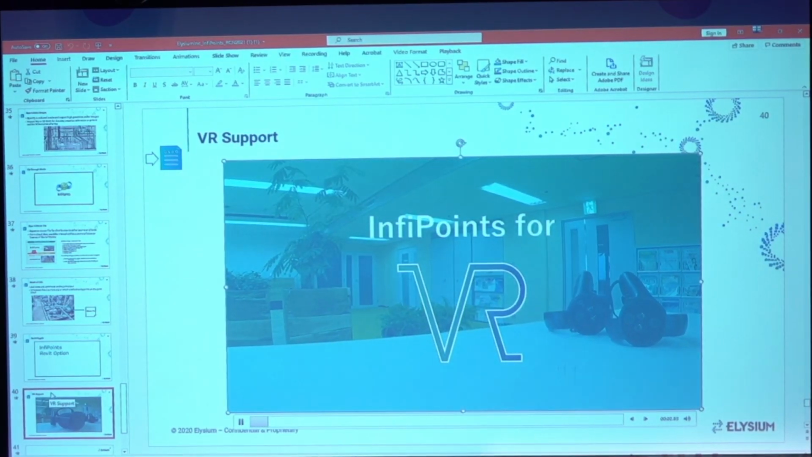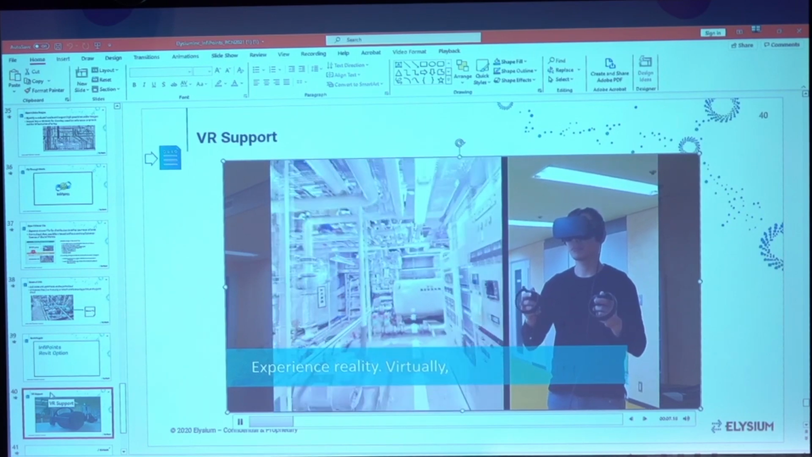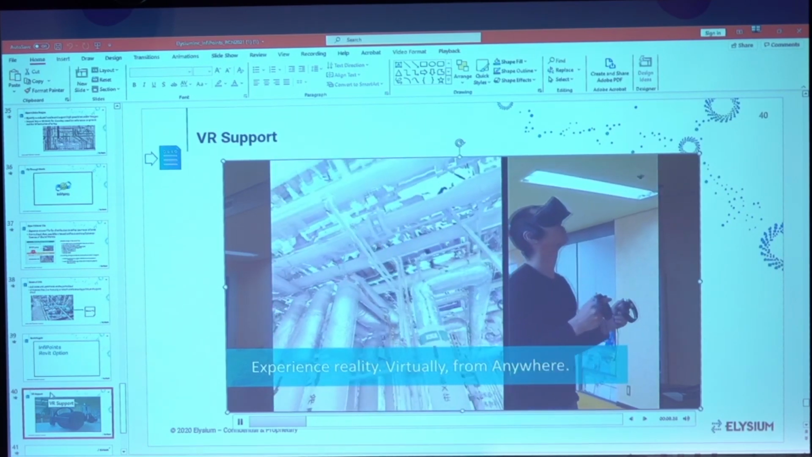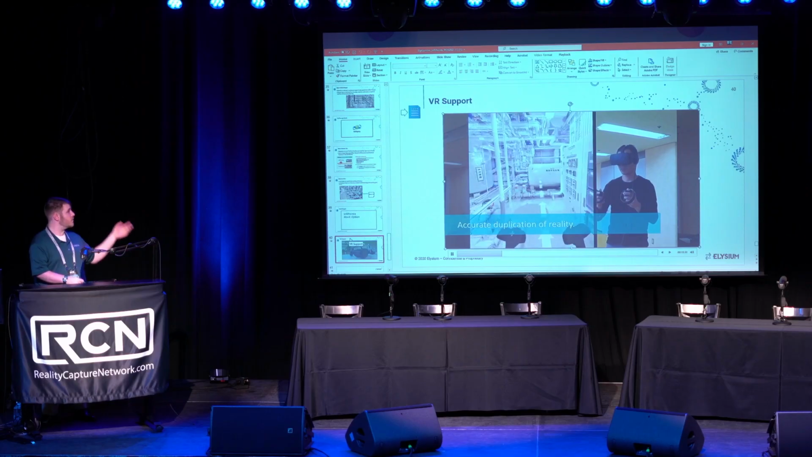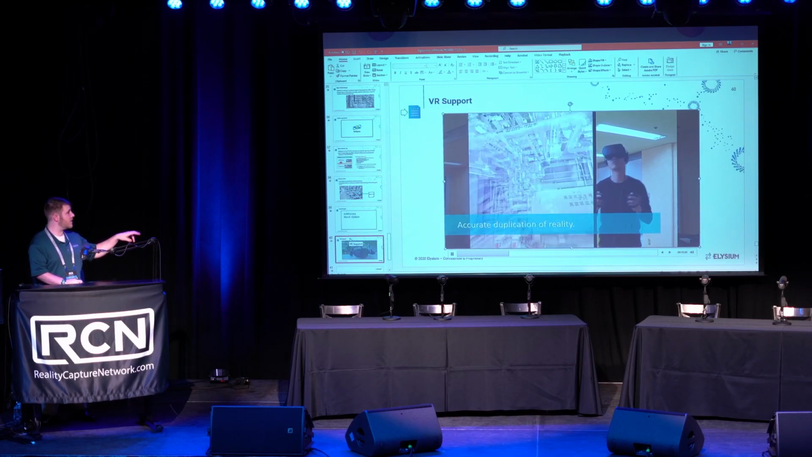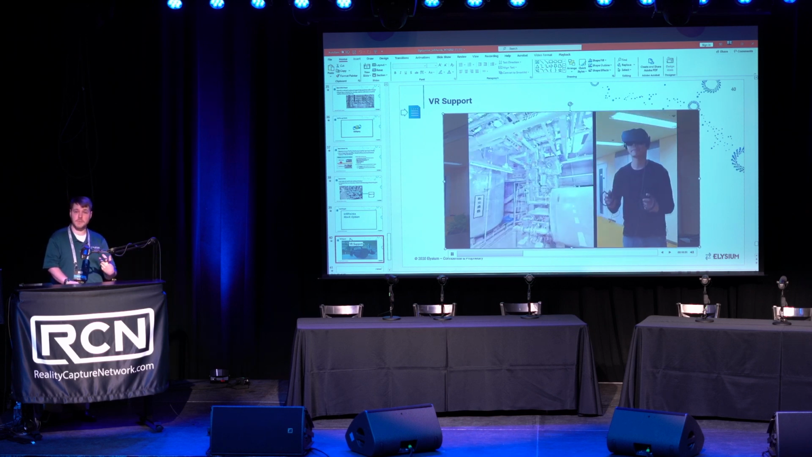So for InfoPoints for VR, just like with the desktop solution, we have the ability to experience this environment in virtual reality using a couple of different headsets, specifically Oculus or HTC Vive. So being able to use these headsets, come into the environment, we can experience that environment, we can add notes to the environment directly from the headset.